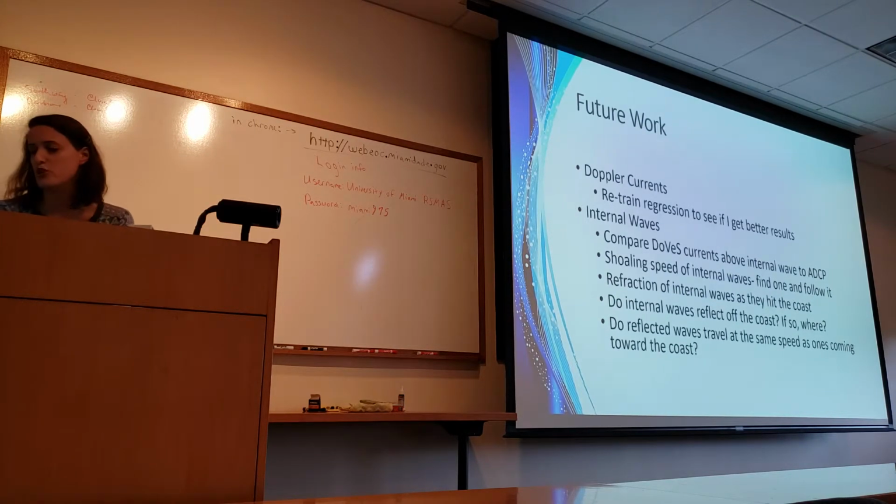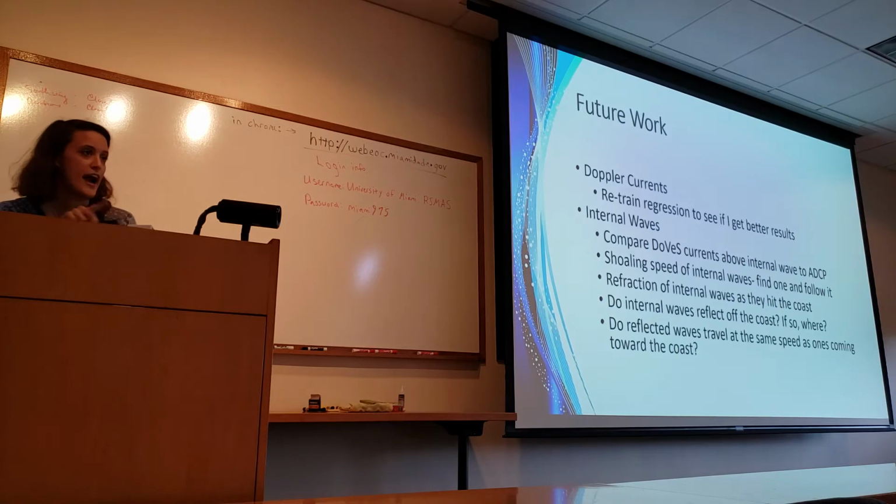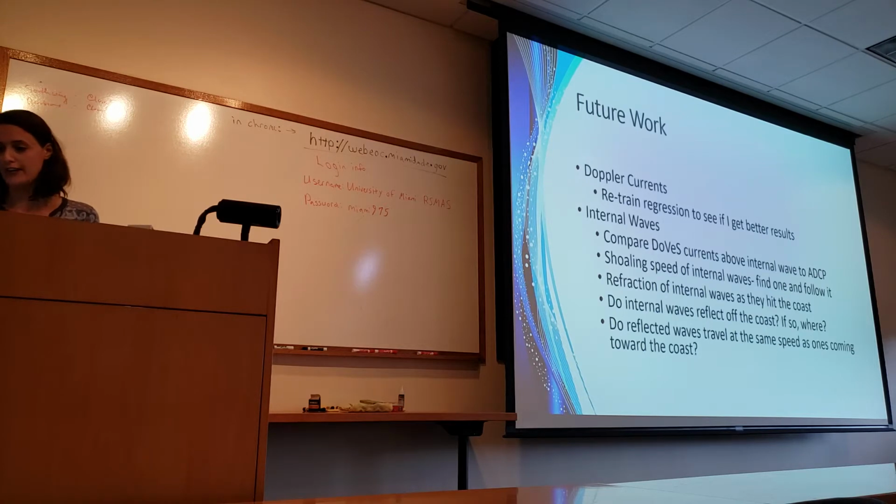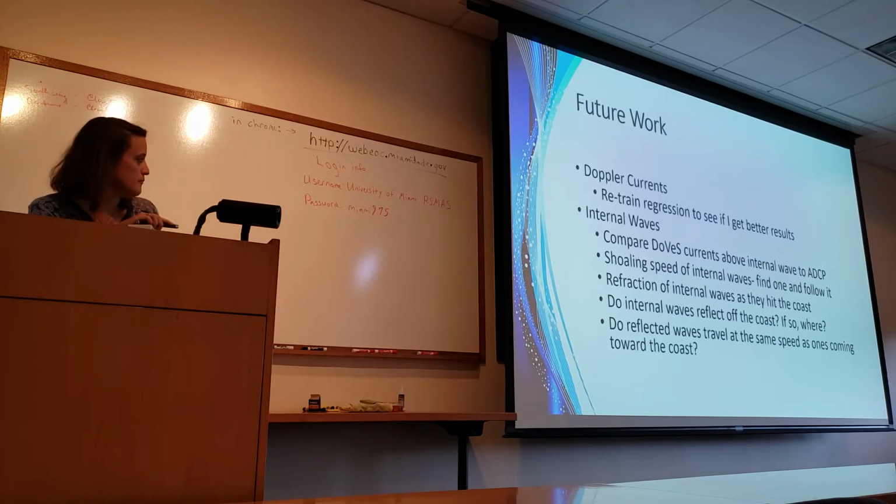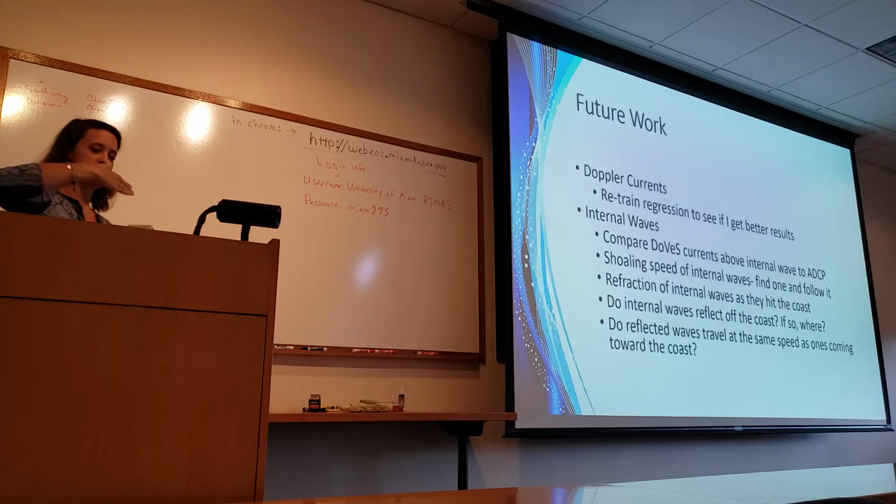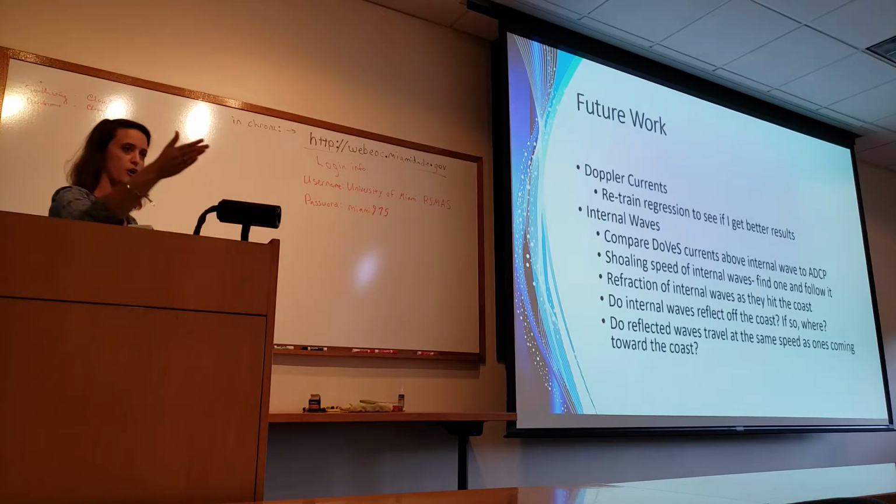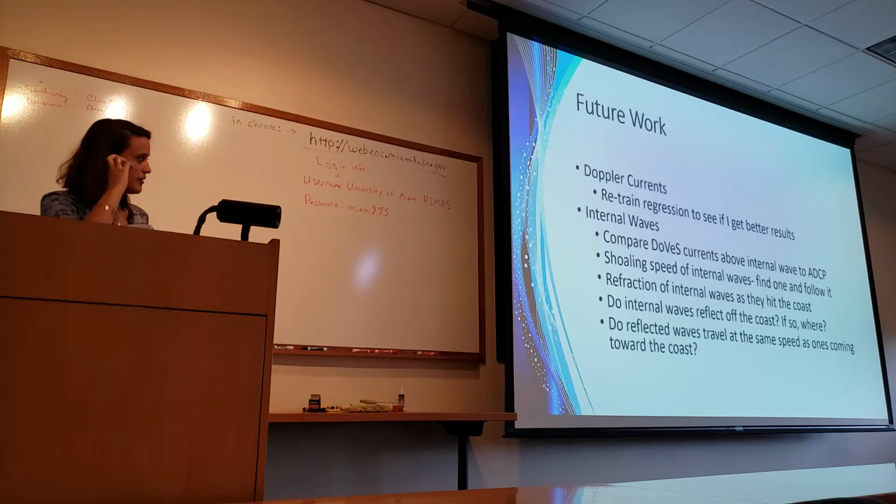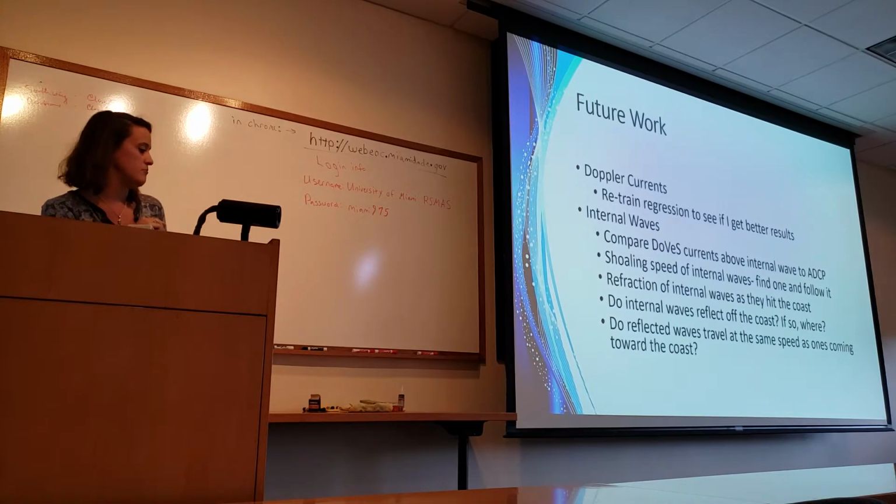I want to also determine the shoaling speed of internal waves, since I already have a usable algorithm that determines internal wave velocity. I want to follow one as it gets closer and closer to the coast and see how it shoals and how it refracts. And then in some of the radar images, we find reflections of internal waves. So you see one coming into the coast, and then it hits the coast, and it kind of comes back and propagates in the other direction. And we want to see, does that always happen in certain conditions, or where, and why?